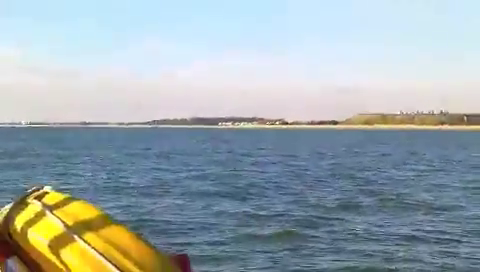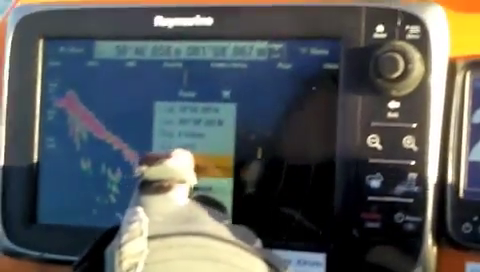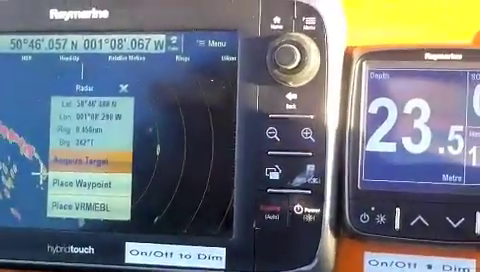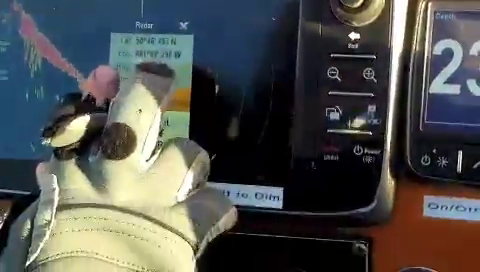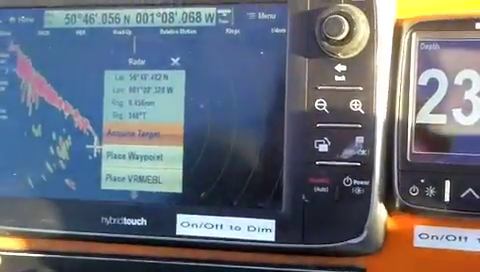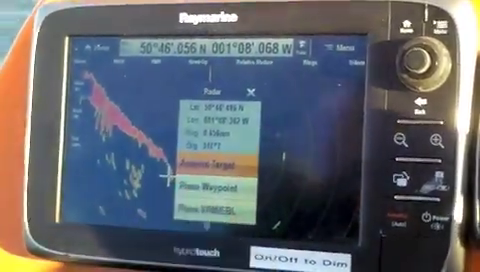So I could actually use that to take a fix, to fix my position and go back onto the chart. If I get my plotter, I take the reciprocal of that, so subtract 180 from it, draw a line, get my dividers out, measure 4.5 nautical miles off the side, straight back on the chart. So I can use that.